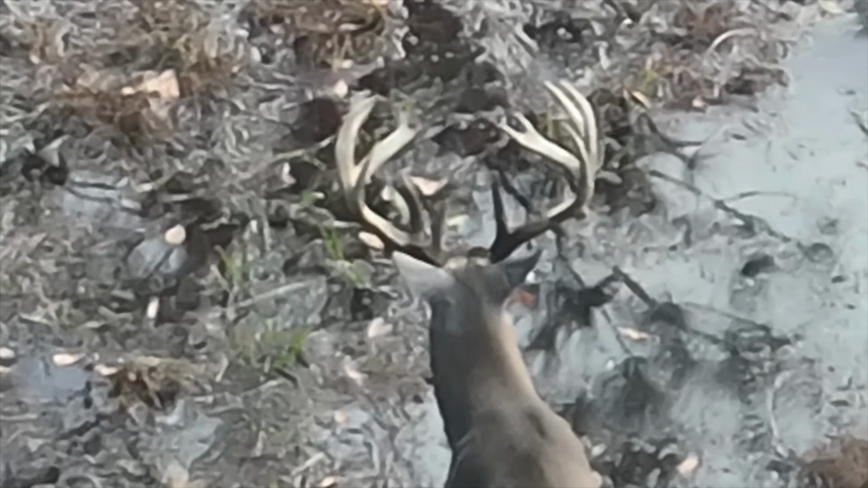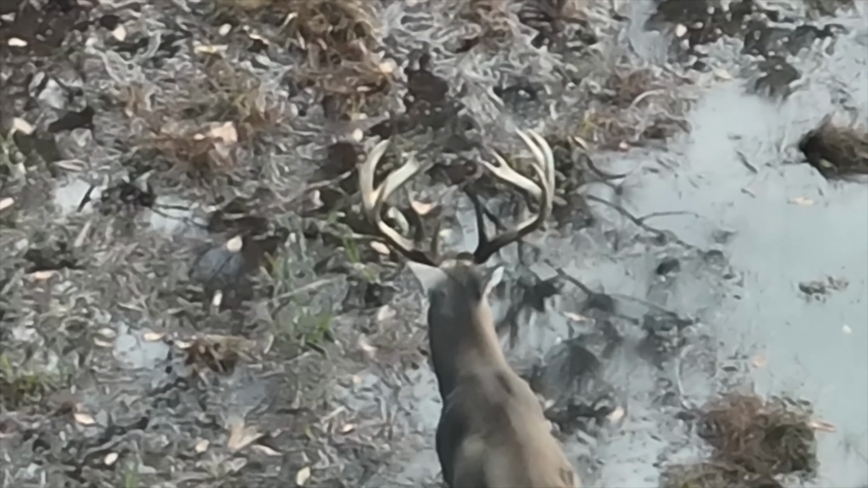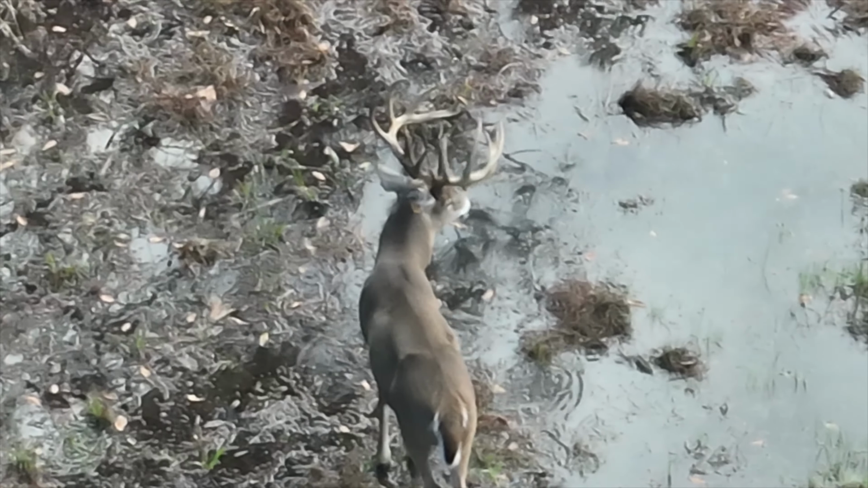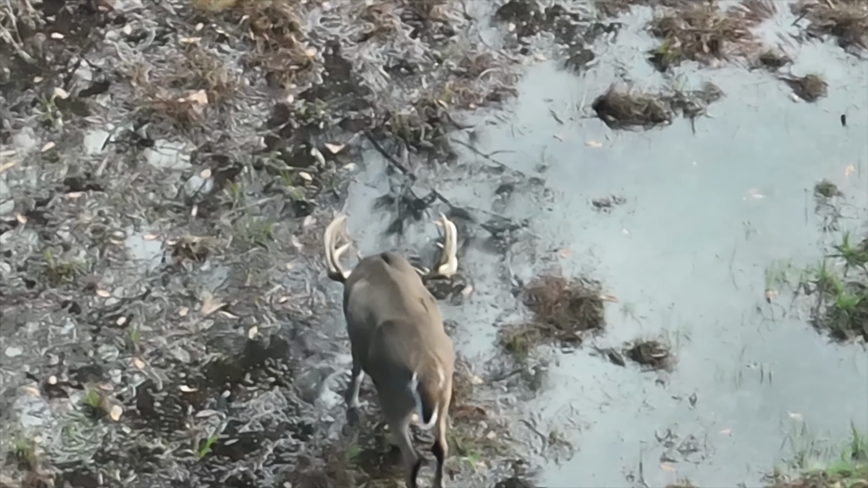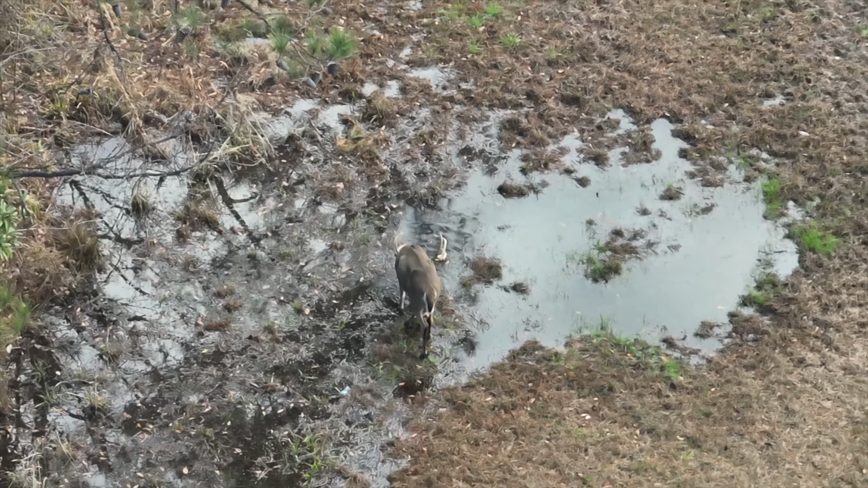Look what shows up on the other side of the fence. This deer sees a spike, and the spike seems to be encroaching on his love life, and so we get to watch. So check it out. It starts out pretty calm, but it gets intense here for a second.